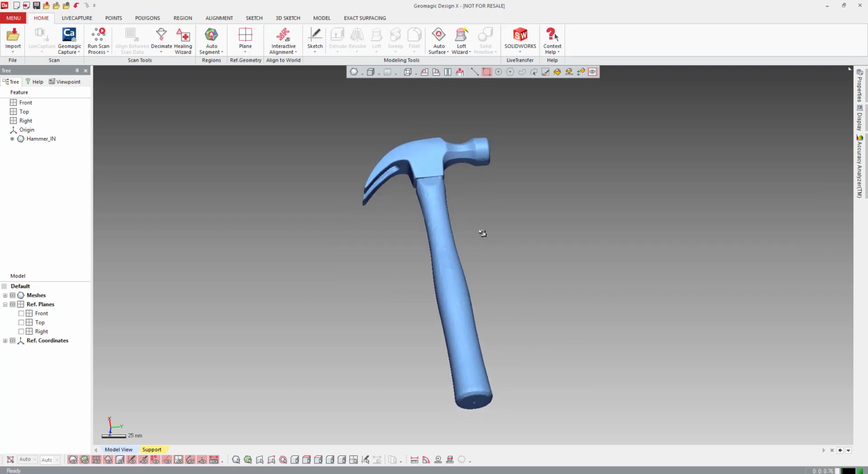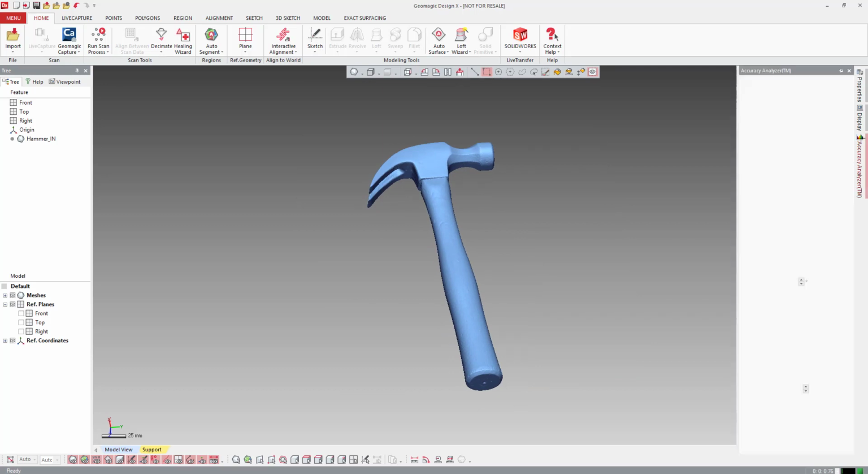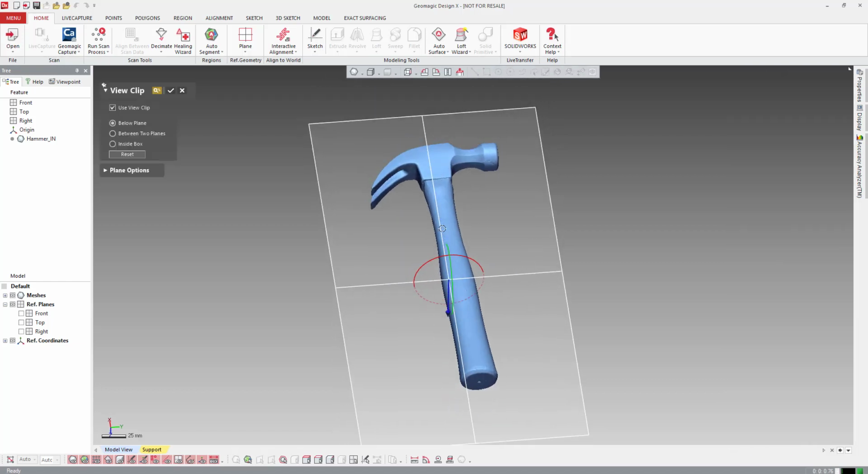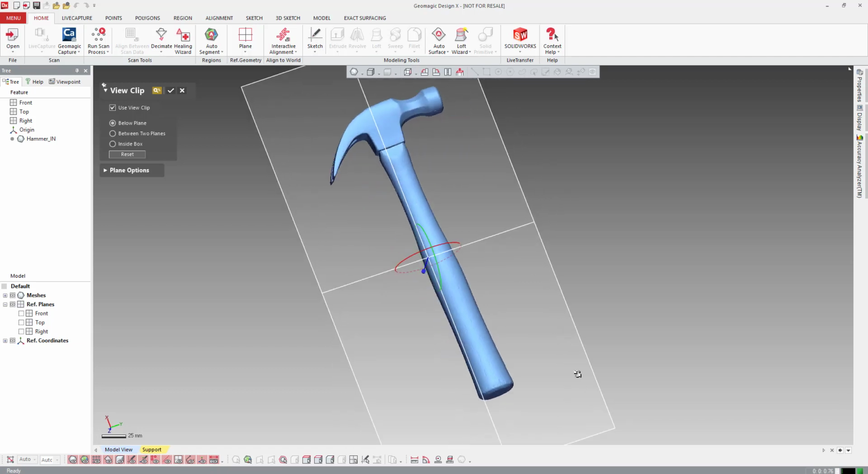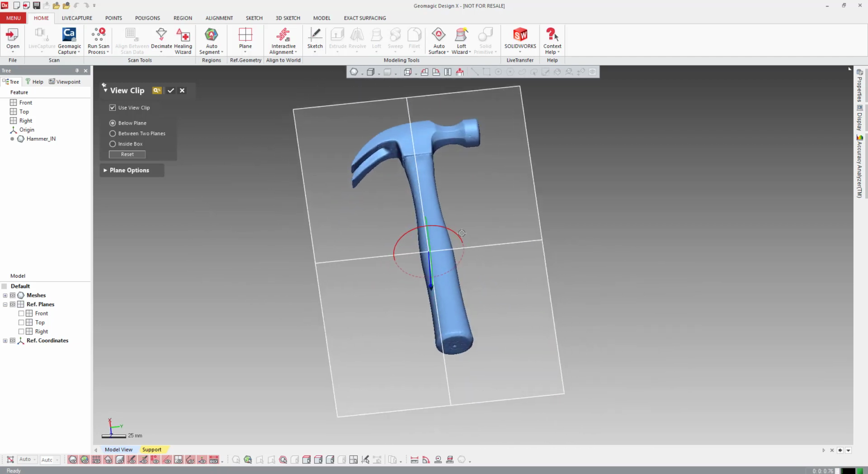around. So the first thing I want to do is line this thing up a little bit on a coordinate system here. The planes are just wherever they were from scanning. One of my favorite ways to do some of this stuff, and it's not always well used, is I like doing a view clip. What I'm going to do is use the central axis of the handle here, and I guess just the butt of it to line it up, and then we'll make some other plane geometry.